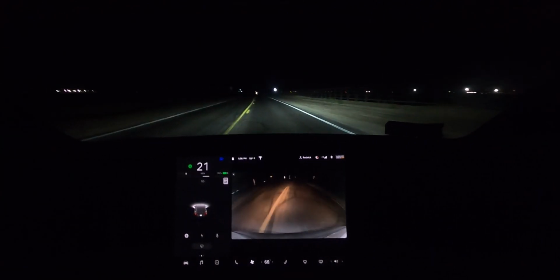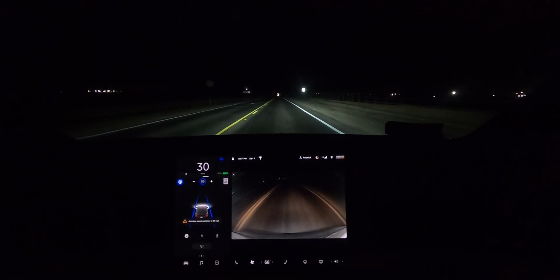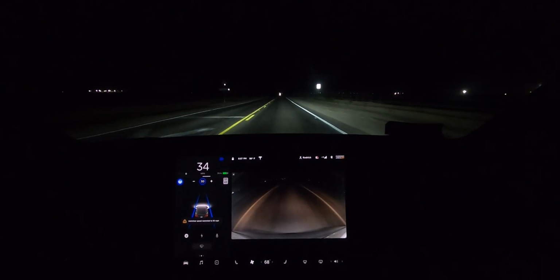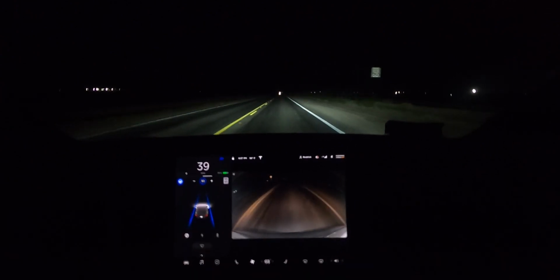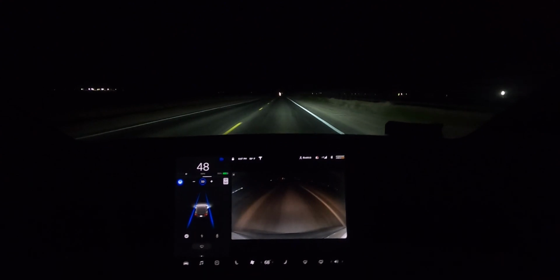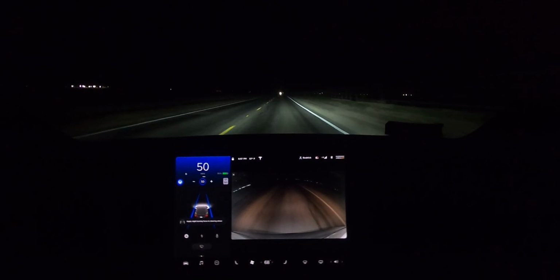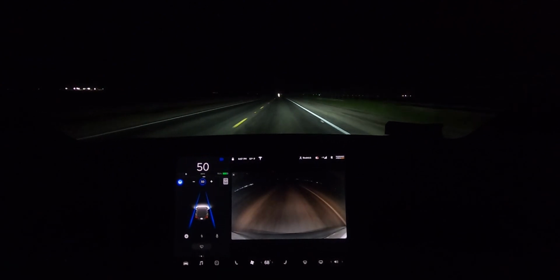I'm not sure if it's using the cameras to know that it's there or if it's using the map data, and that's how it knows it's there. But then I guess if it wasn't there and it was on the map, it would yell at you for nothing. Maybe it uses a combination of both and knows it's on the map, and then if it sees it in person with the camera, then it decides to tell you to stop. I don't know, I'm not sure how it works, although they should use the camera.